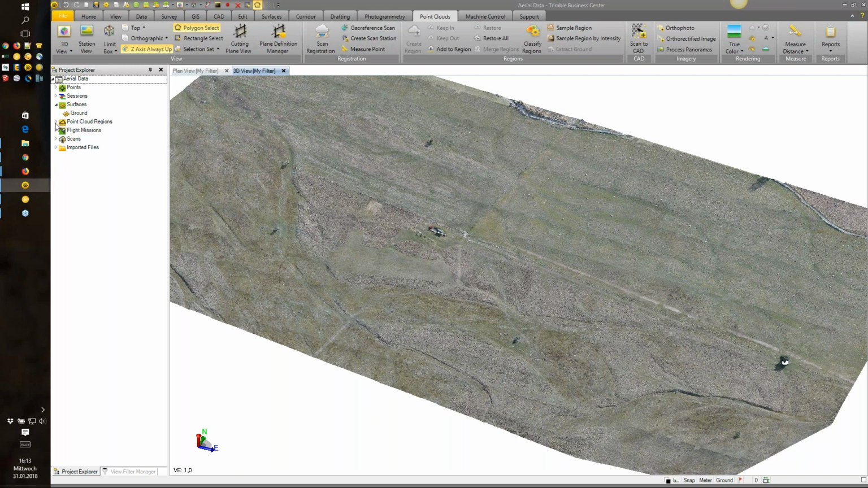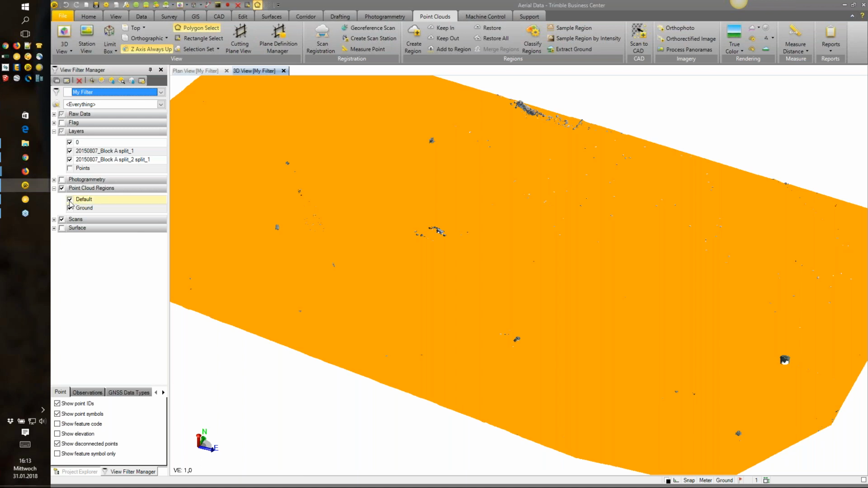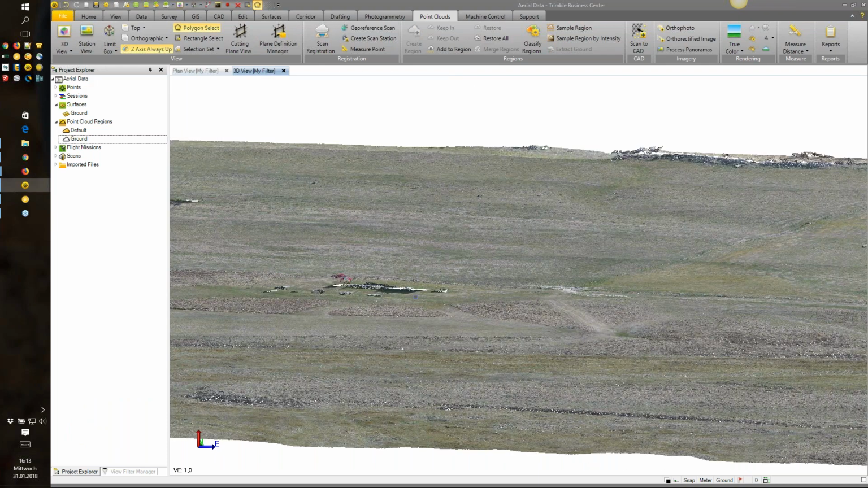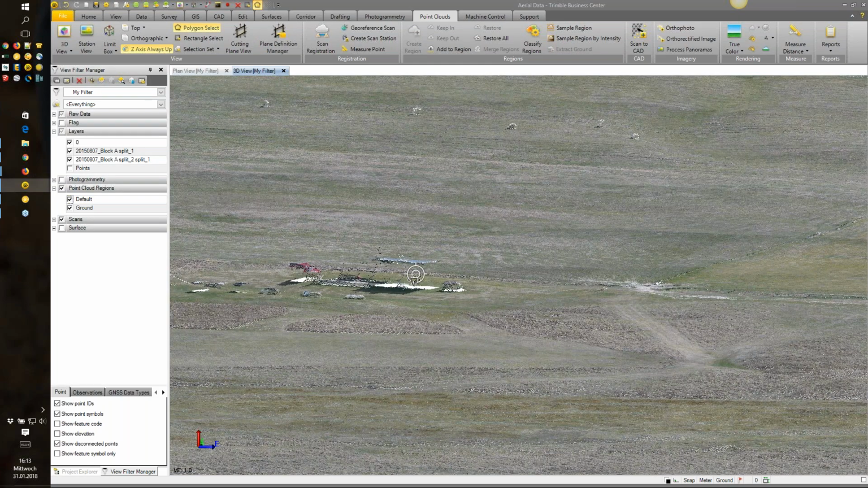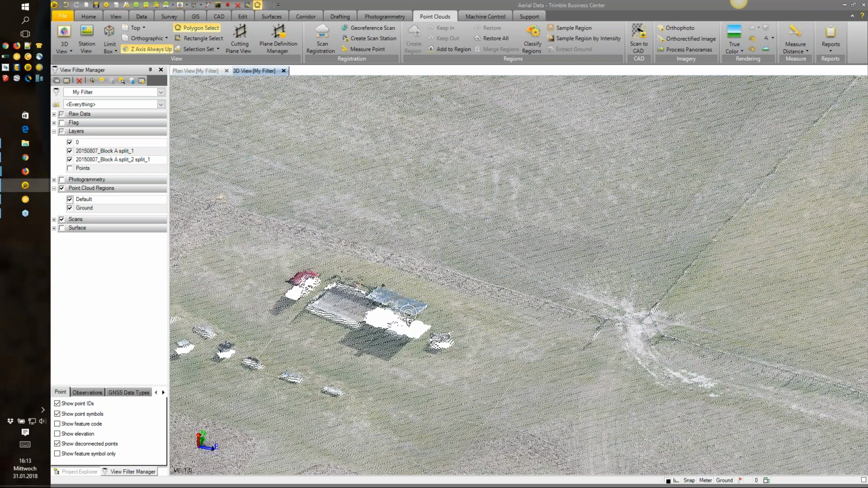So I extracted this ground region over here. When I'm selecting the default, you can actually see that it's just the ground. When I'm switching on the default, you can actually see. So here's the container that I was showing in the previous project. I will jump back in this other project in a few minutes. So you can actually see here the top of the container.